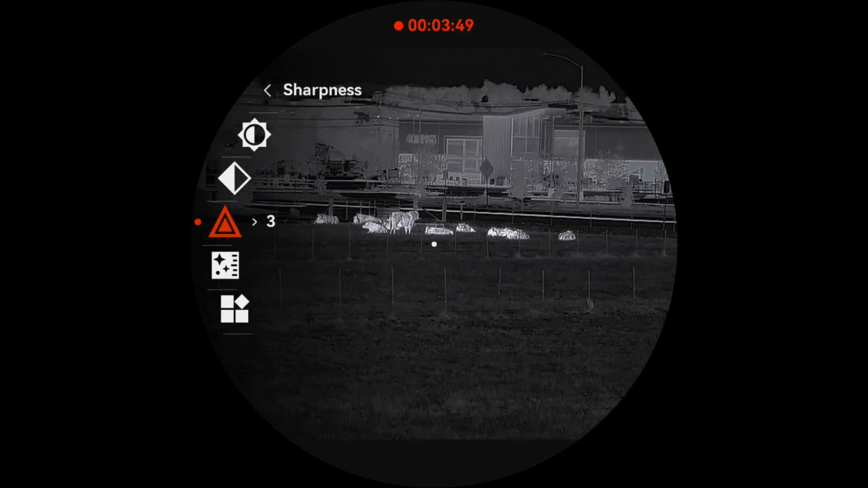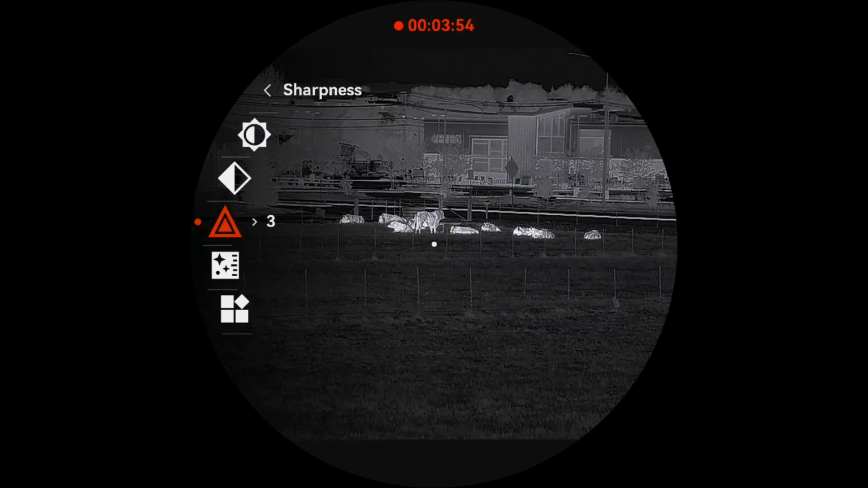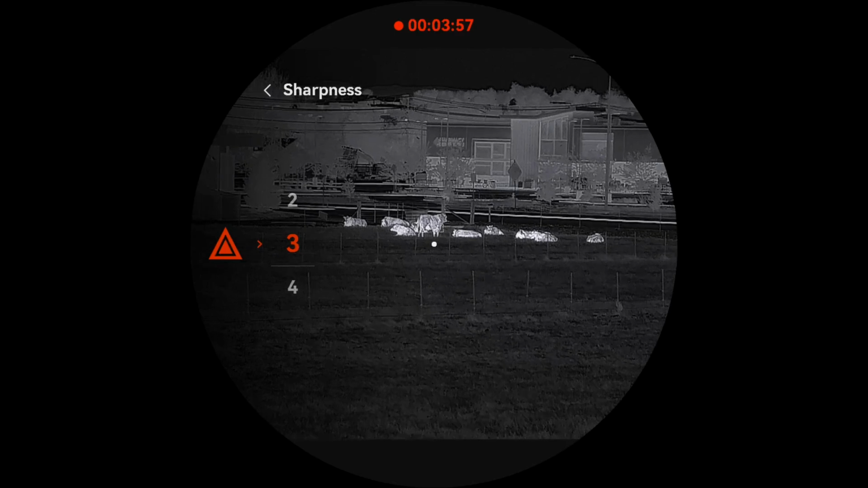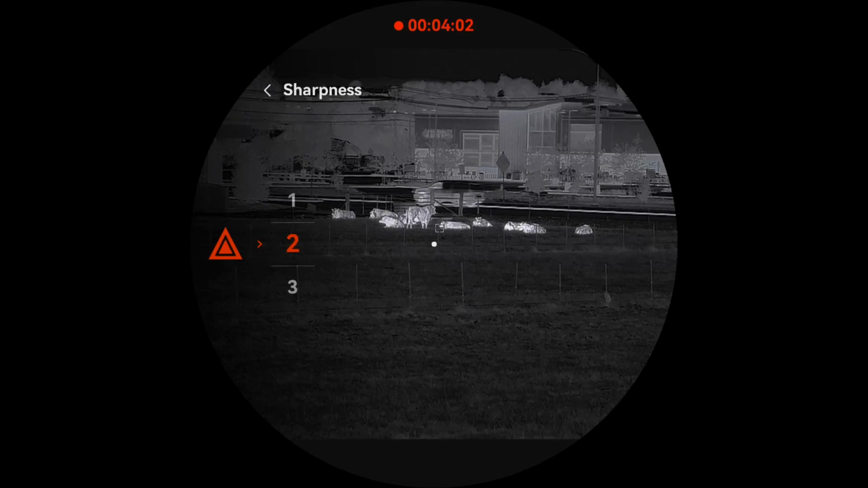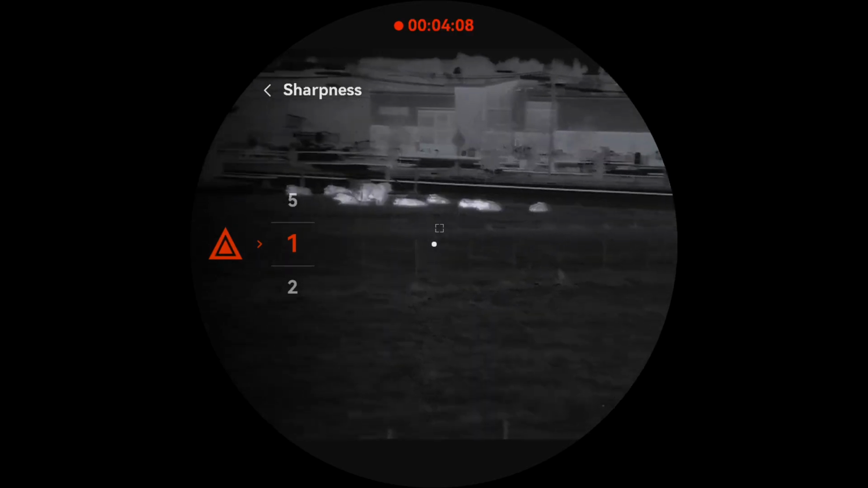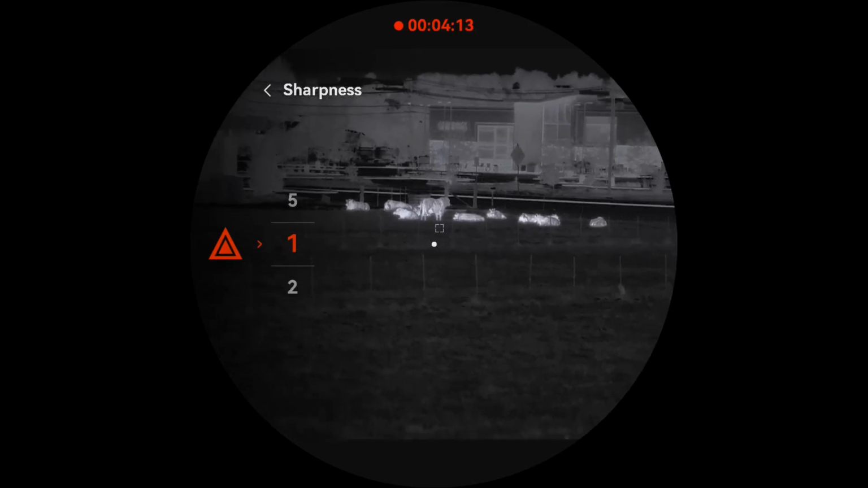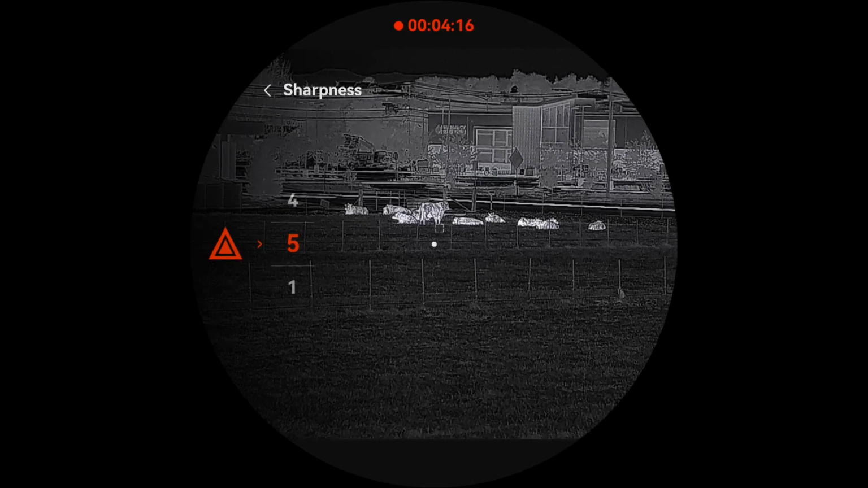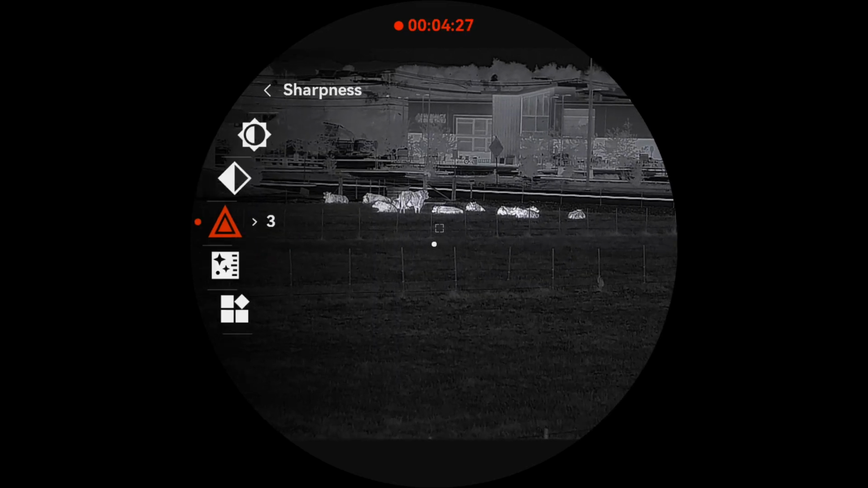And we go to sharpness here. I like to see the definition of the animal, so you can see, like on that cow's shoulders, you can see some black, some white. And let's just take it here. So notice here on number 1, it kind of gets a little fuzzier, and it kind of blends in. You can't see the detail. However, here on number 5, like even in the grass and the trees, it almost makes too much detail. And so I do like running it at about a 3, but you can set it to your preferences.